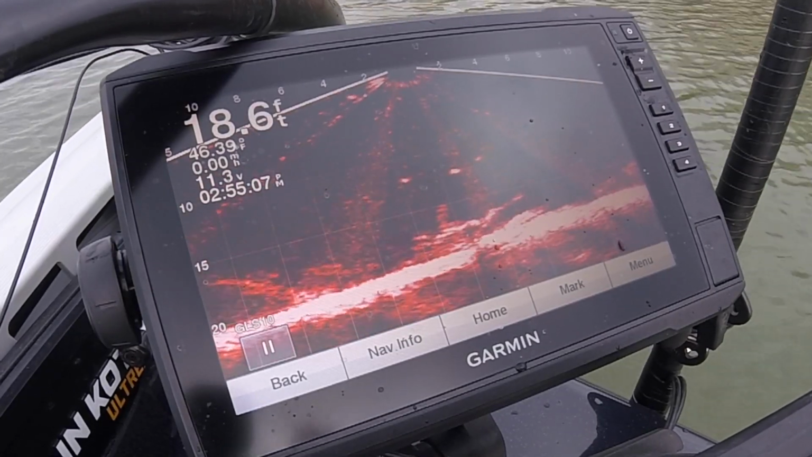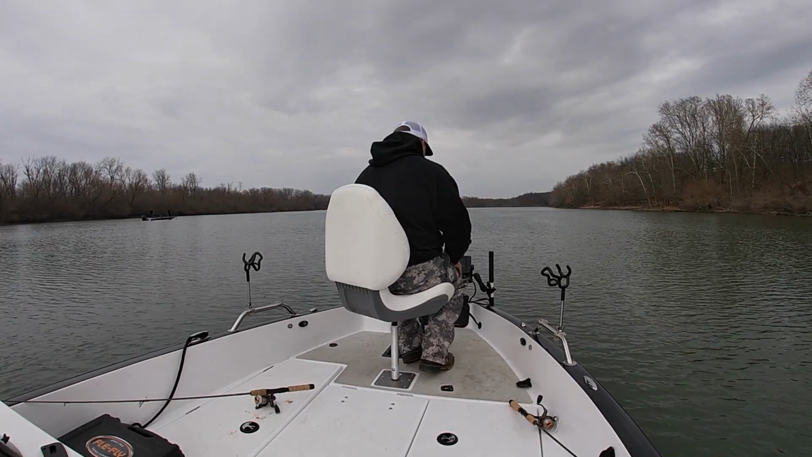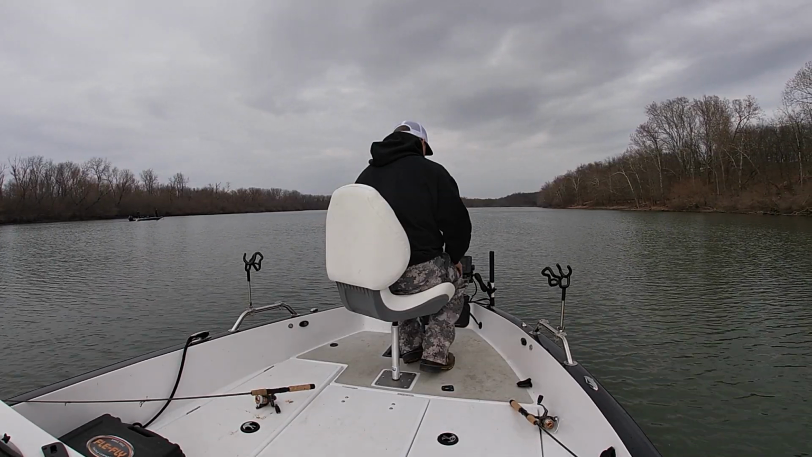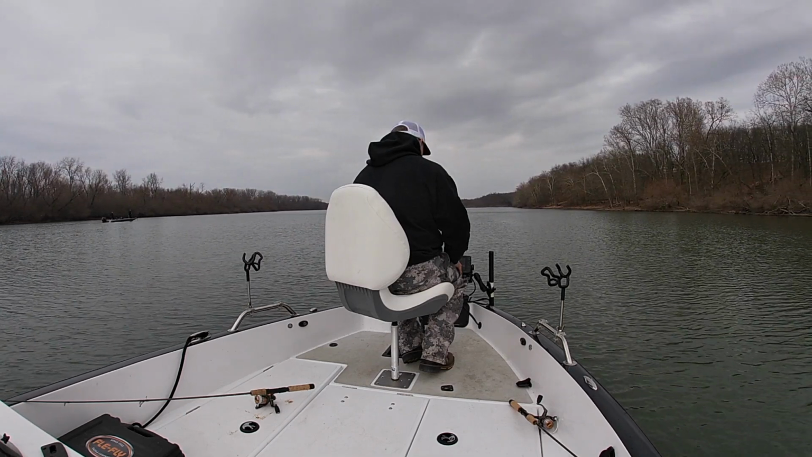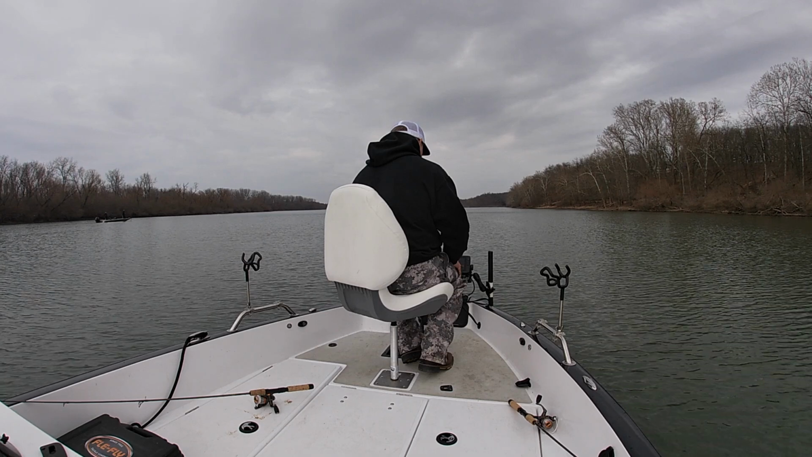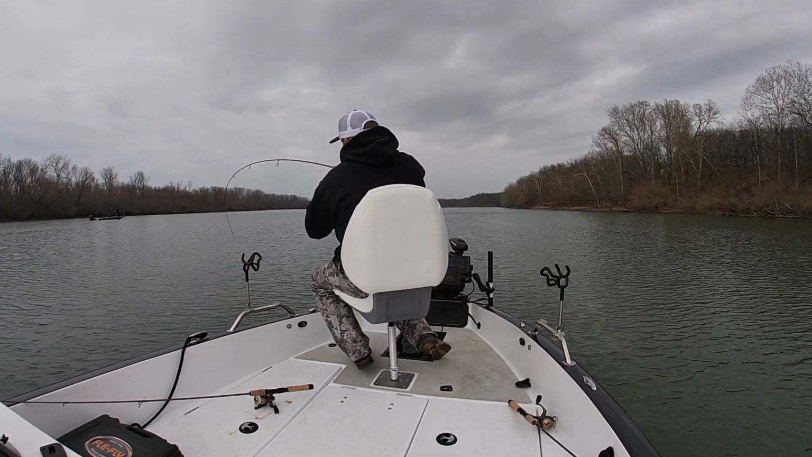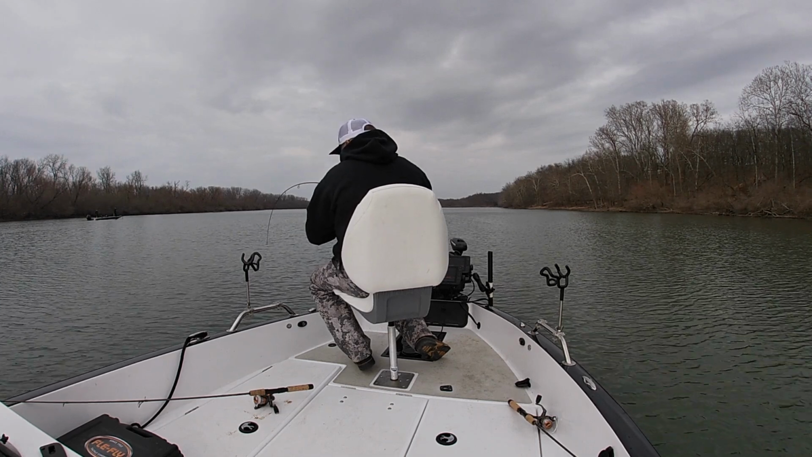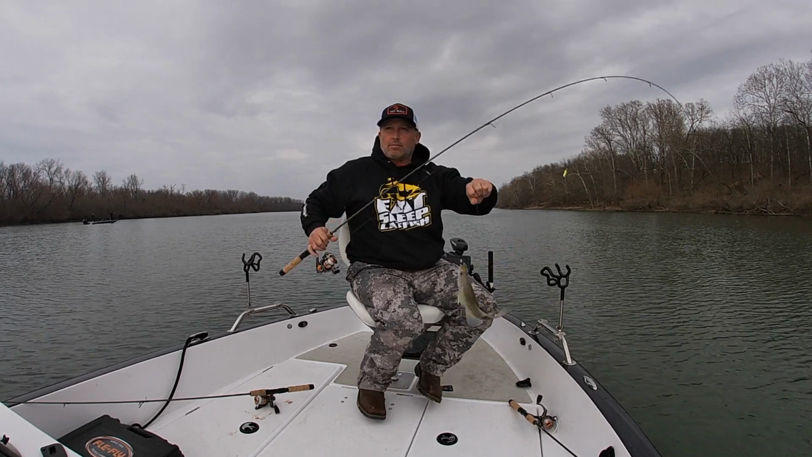Hey, you know, I thought I was going to get a double right there with both those crappie coming up there behind those kickers, but that did not work out. Now, I just kept on working out there, and the fishing just was not stellar by any stretch of the imagination today. But I stayed on those piles, and I probably did not move 150, 200 yards from the time I got up there to the time that I left.